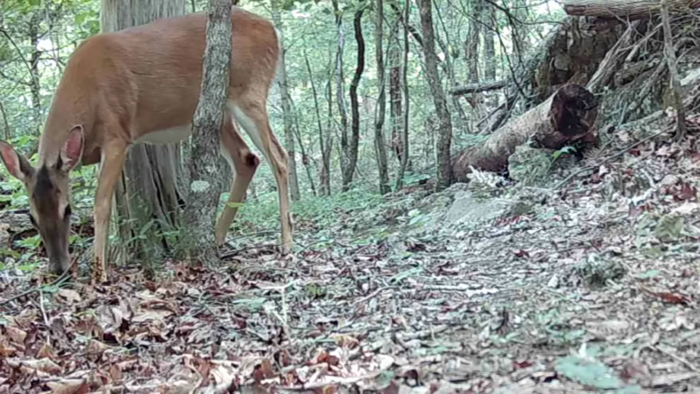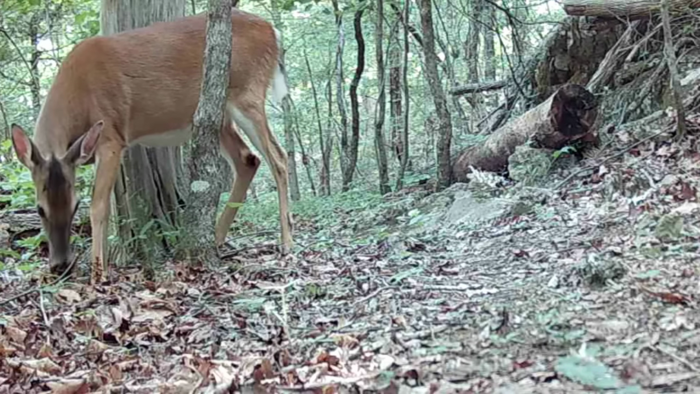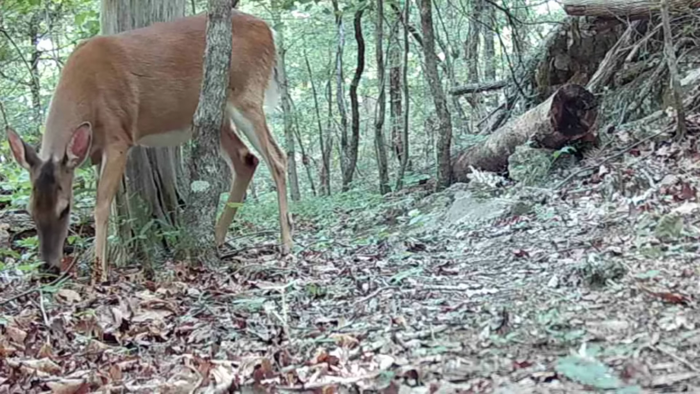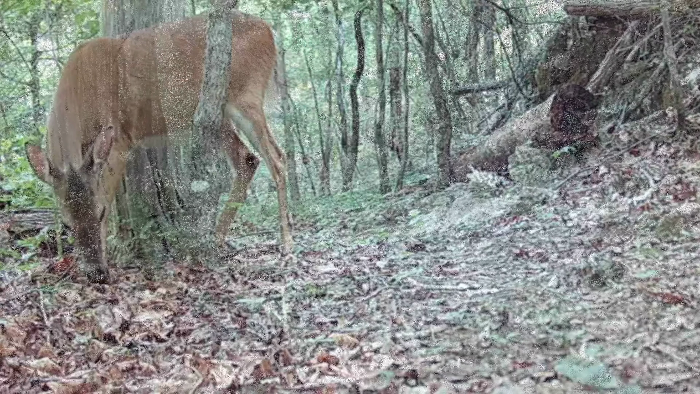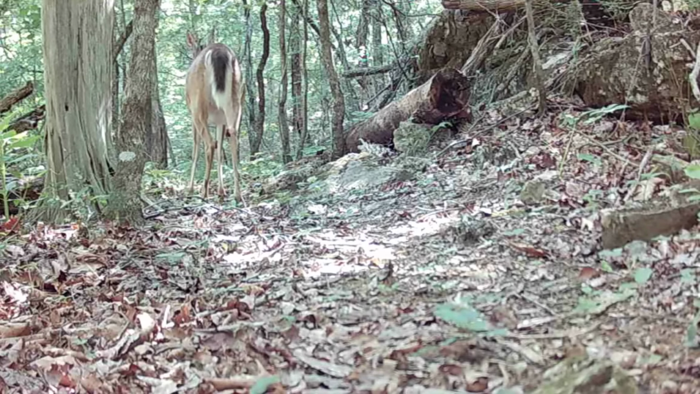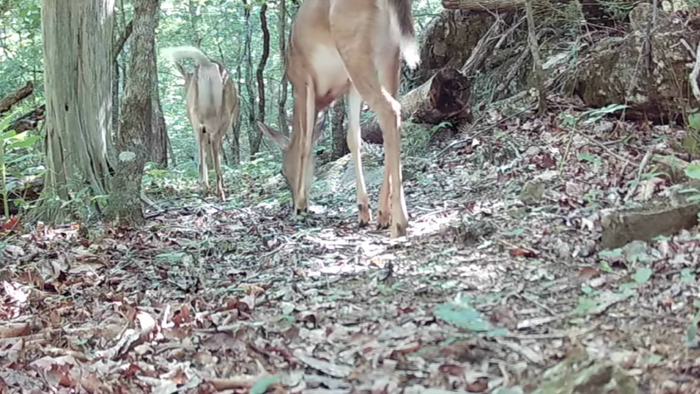Up on the ridge, these does heavy with fawn, they're just waiting their time. I'd say a moon phase coming in June will start them going. And they just coming and going, trying to stay ahead of them coyotes. But they have a good time.